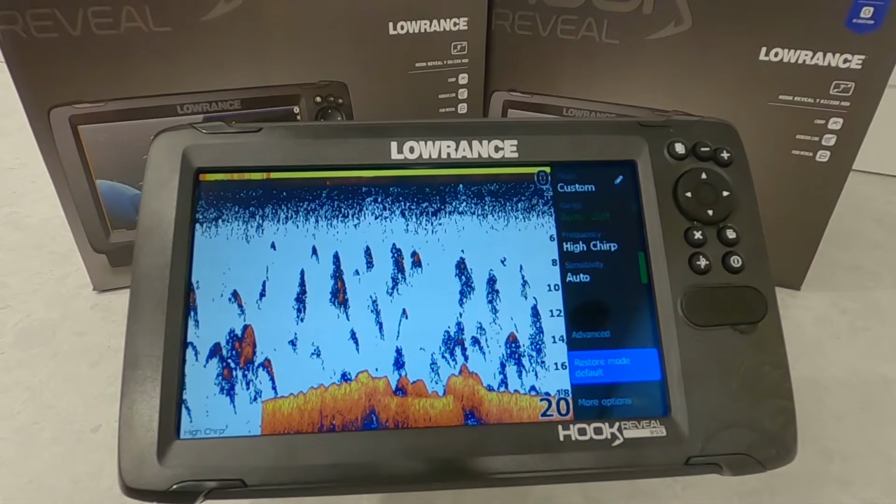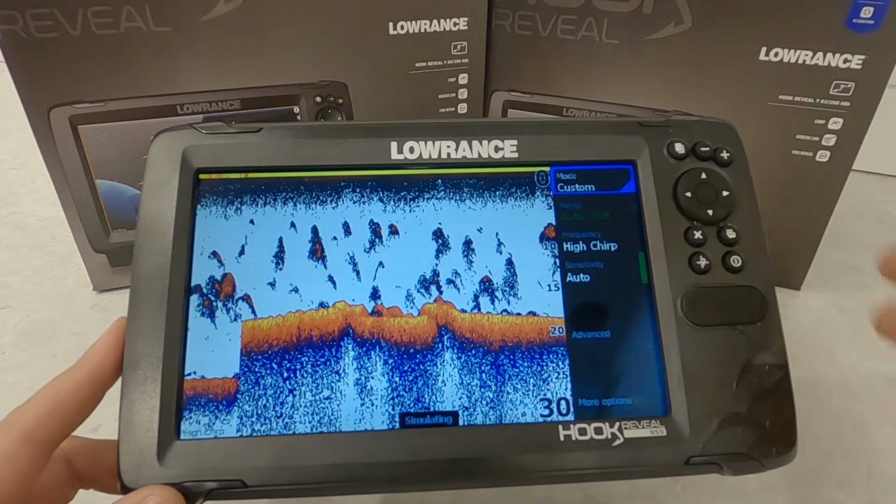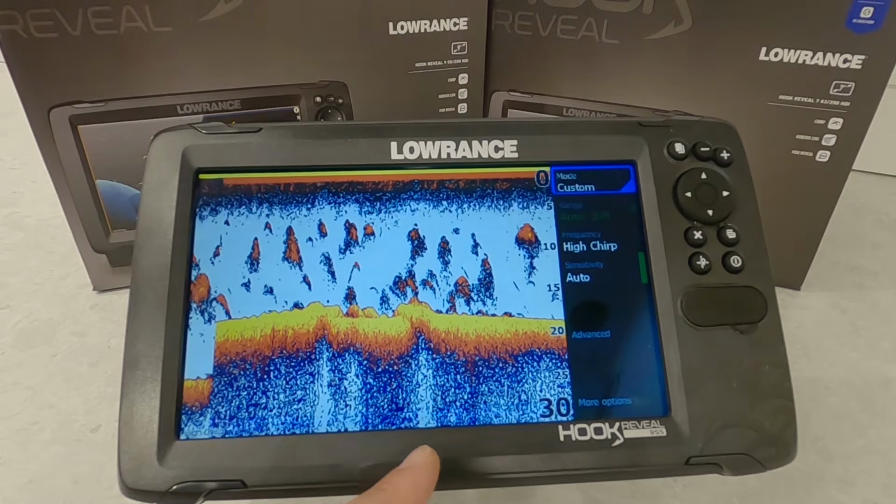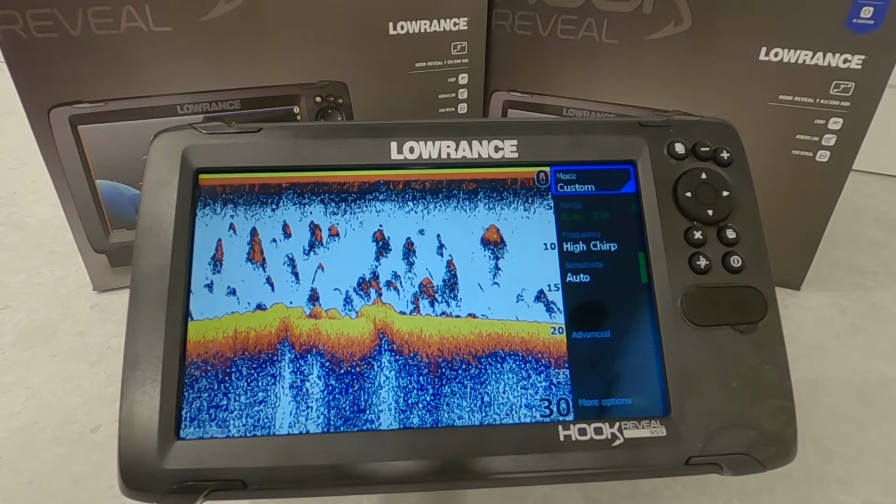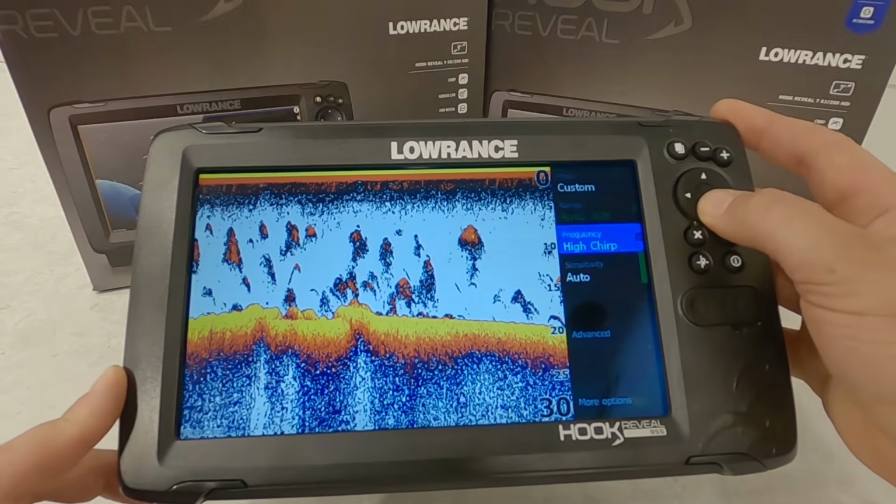If you get to the point where you don't like what your sonar is showing you, you can just hit restore defaults. Everything goes back to the way it came from the factory, right from the screen, and it'll give you a nice good image. So play around with those features if you're not happy with the auto mode, and you may be able to get a little bit more out of it. But like I say, Lowrance has done a good job on the auto mode.